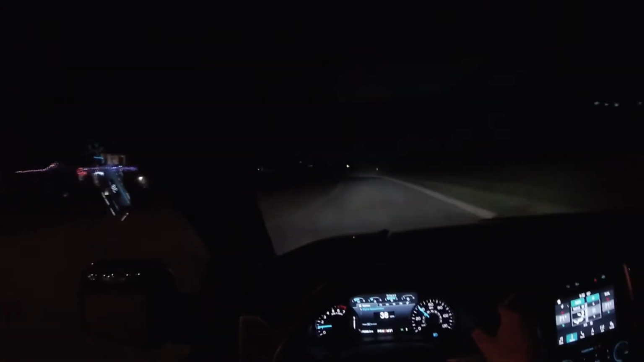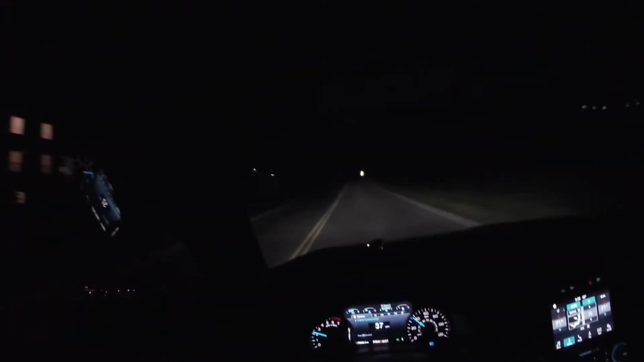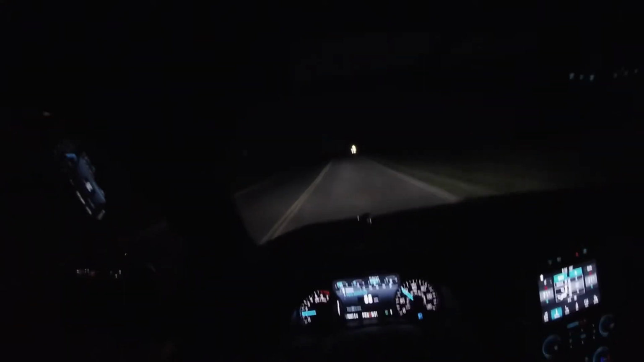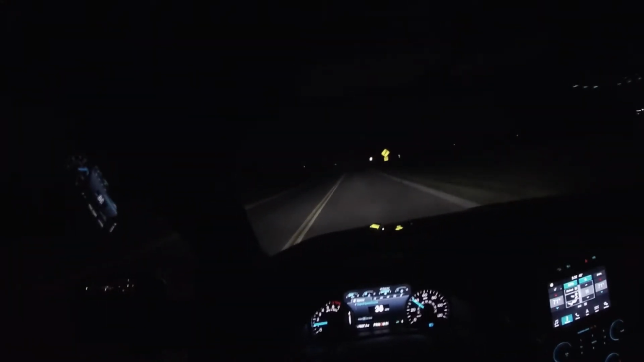You probably can't see much, but hopefully you can see enough. So we're not in a too well-lit area, but if you can see anything, that is all to the credit of the really bright headlights. Very nice ride.